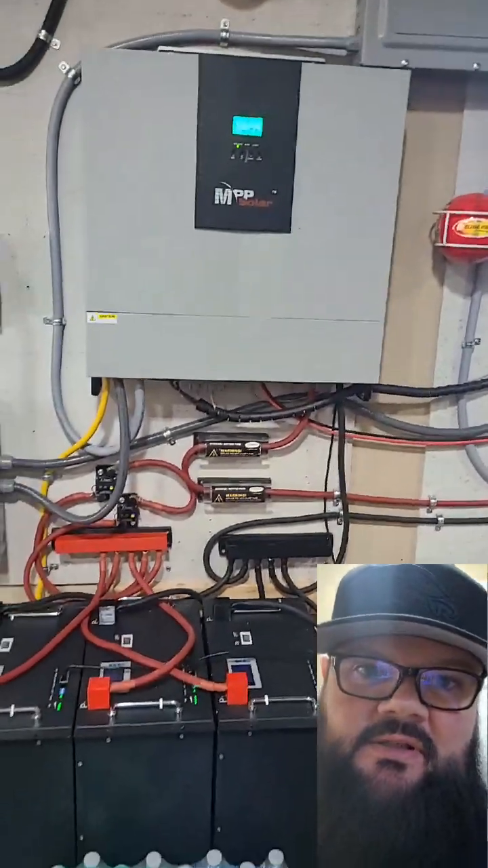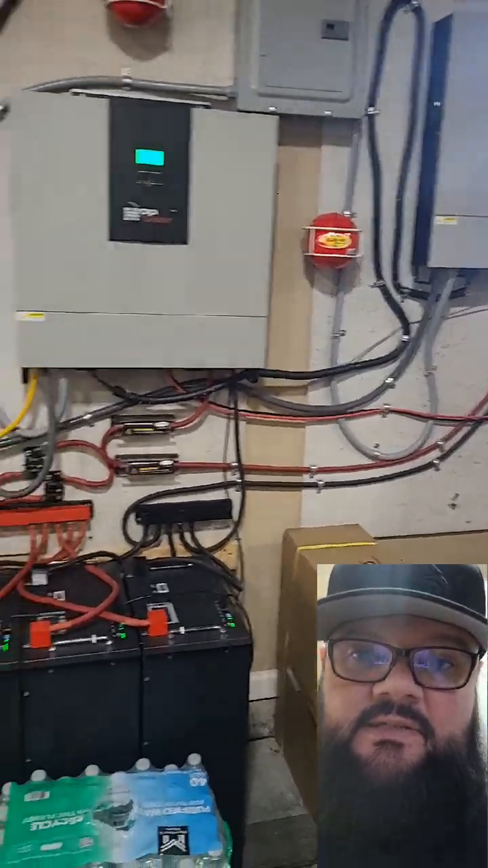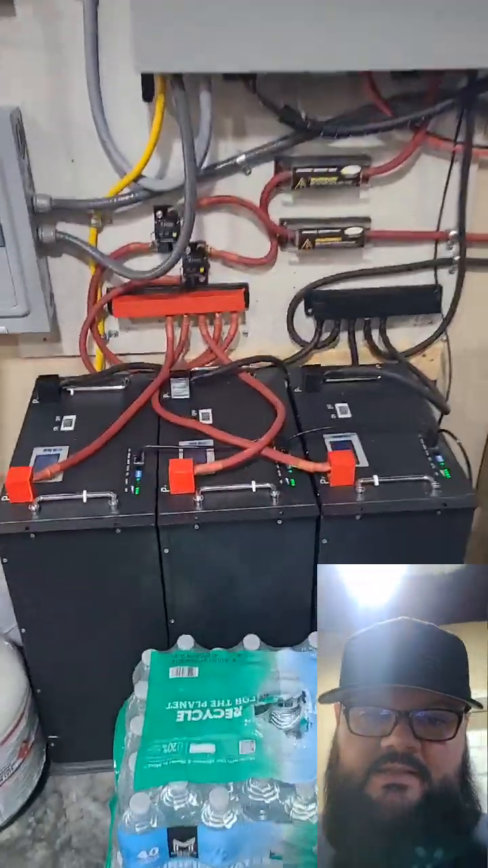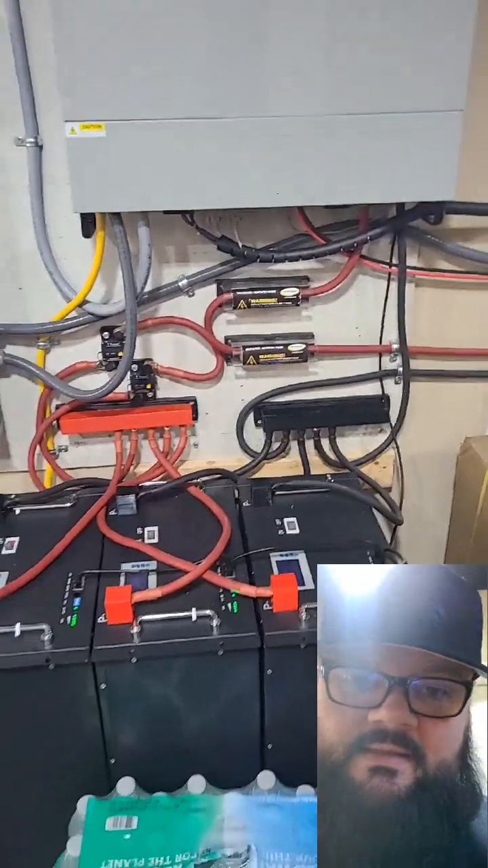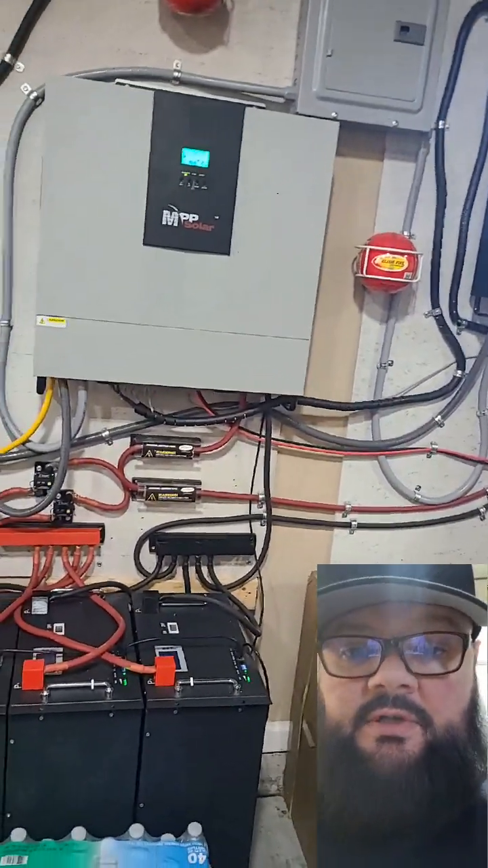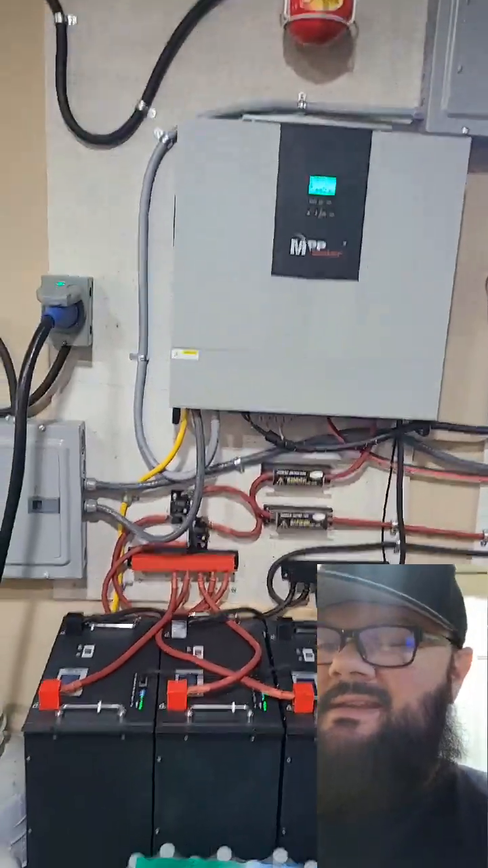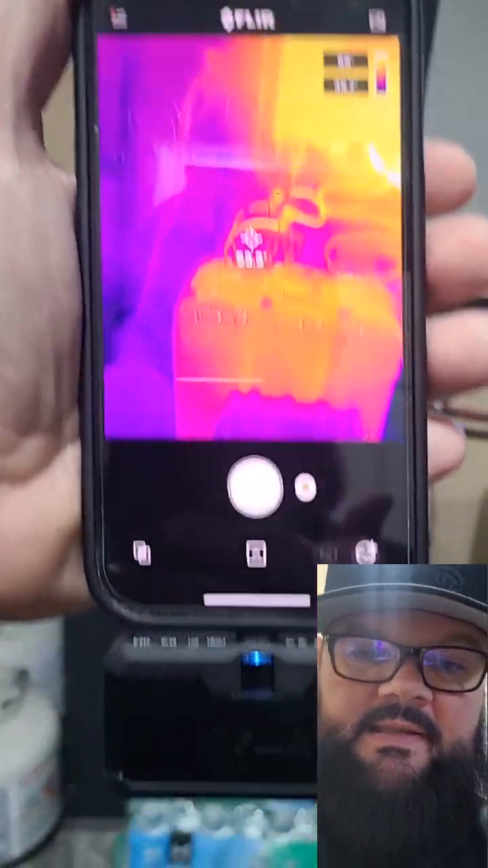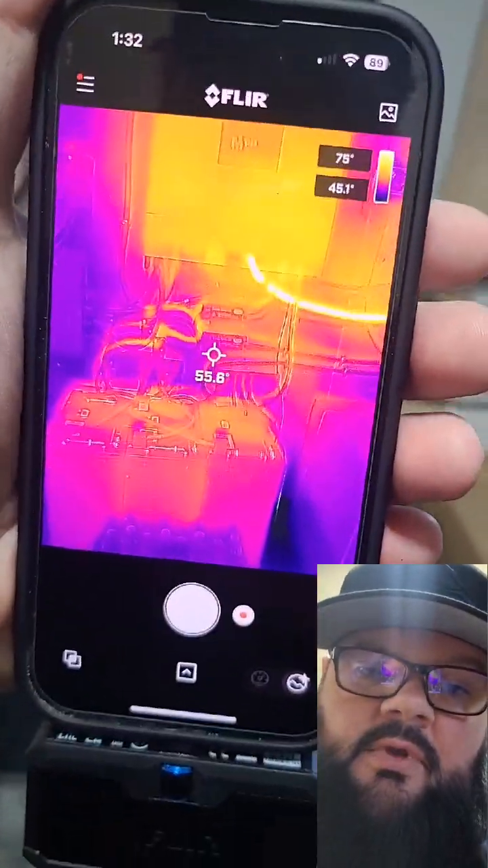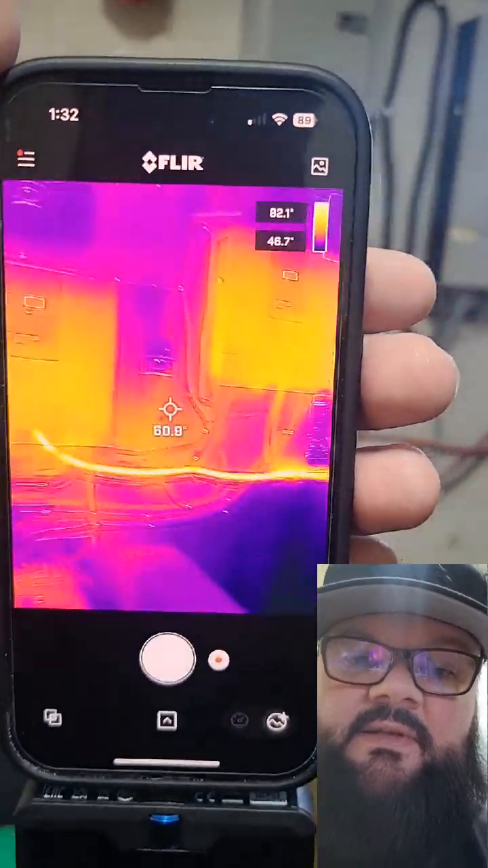Today I'm going to show you a little tool that I have that will allow me to detect any loose connections. If you have any loose connections, it'll generate heat, and you could even cause a fire. So one tool, now I know it's expensive, but I thought I would show it anyway. I think they're like $300, but basically it's this device put on your phone, and then you run this Flir One app, and as you can see, I can see what's going on.